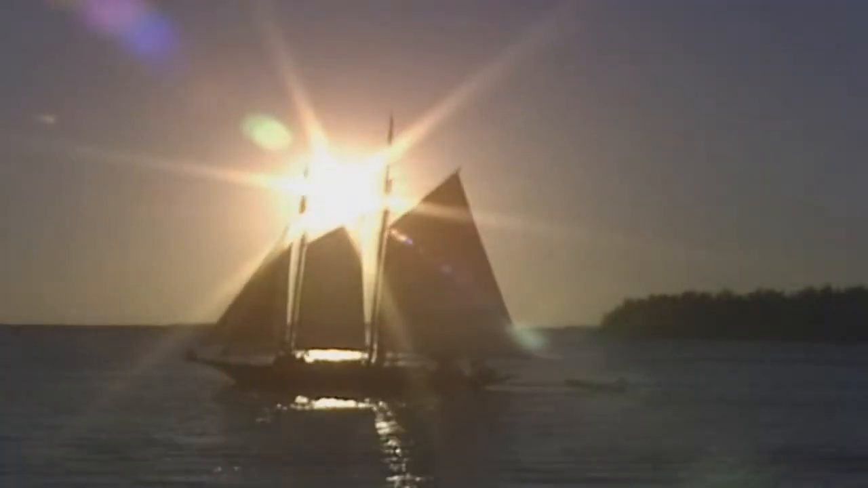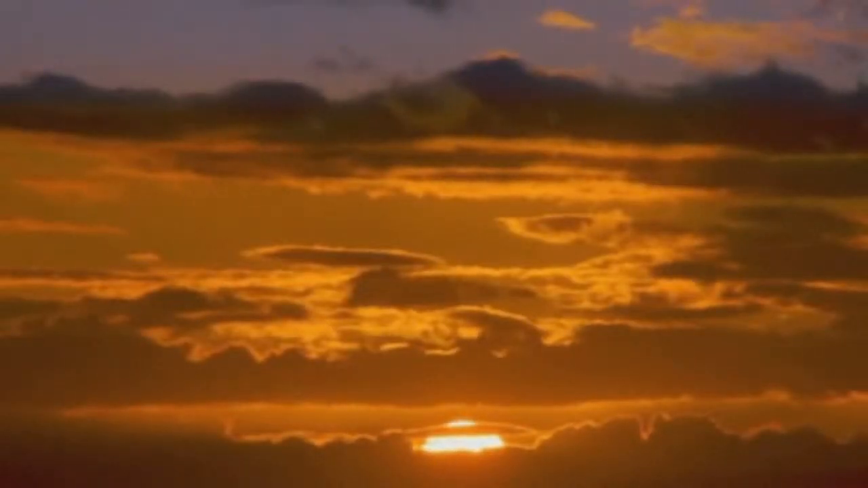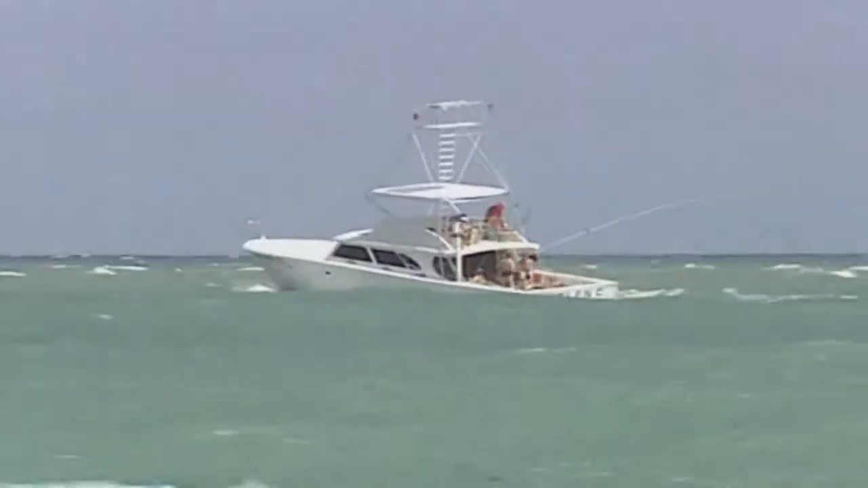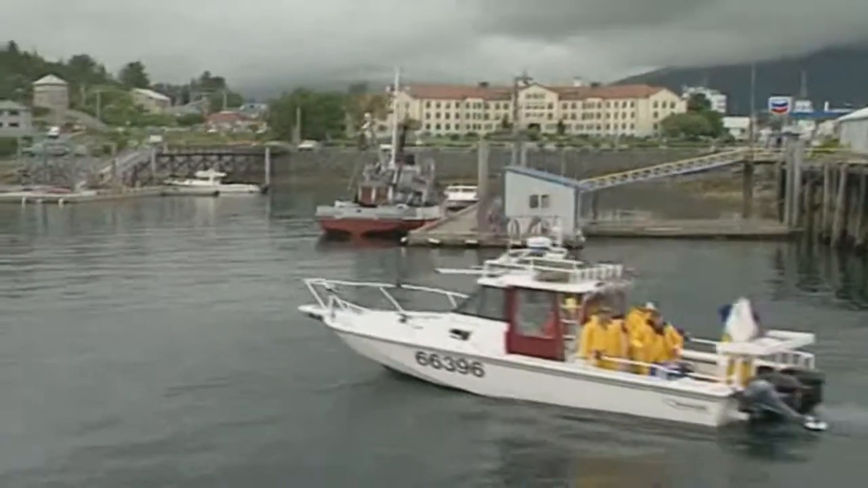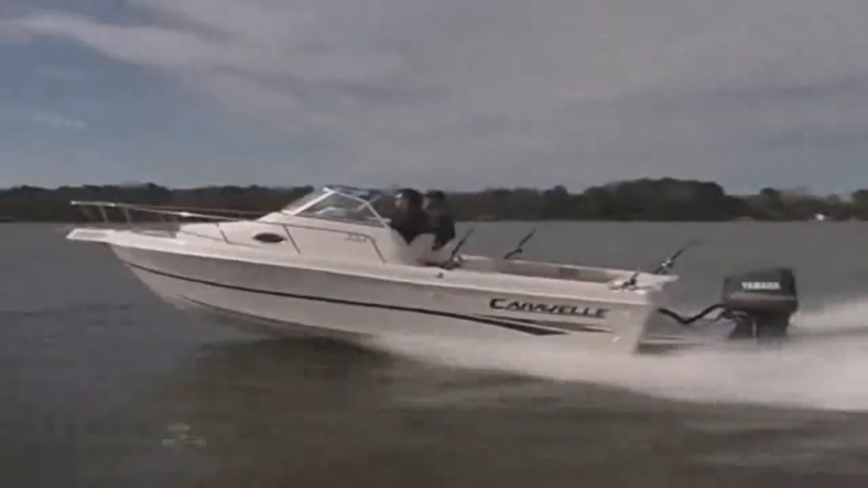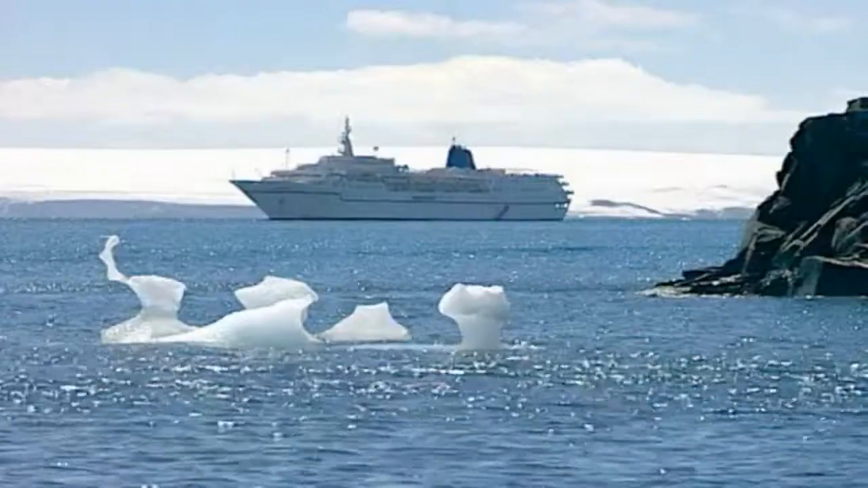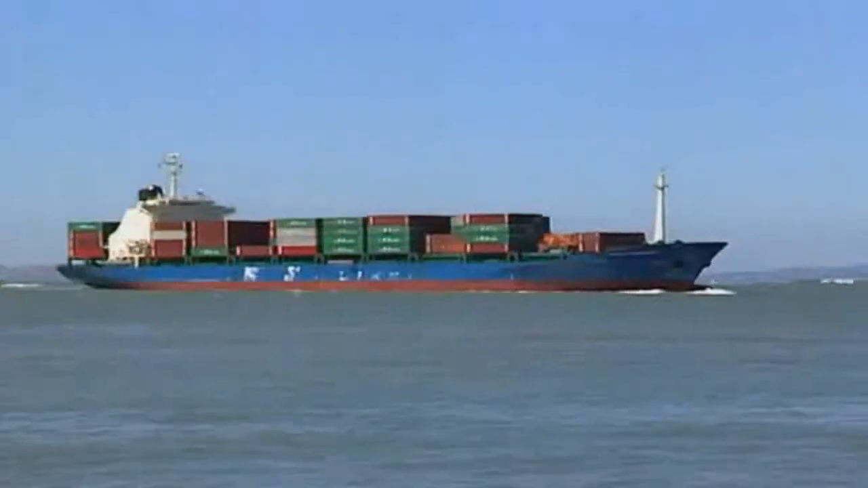With the help of a thermal imaging camera, you can leave port early in total darkness and admire the sunrise at sea. Or stay out late and go back to port in total darkness. Also, fishermen can benefit from the power of thermal imaging. They can head out early, return late, or even fish around the clock. Yachts, ferries, workboats, cruise and commercial ships and many other vessels, they can all benefit from the power of thermal imaging.